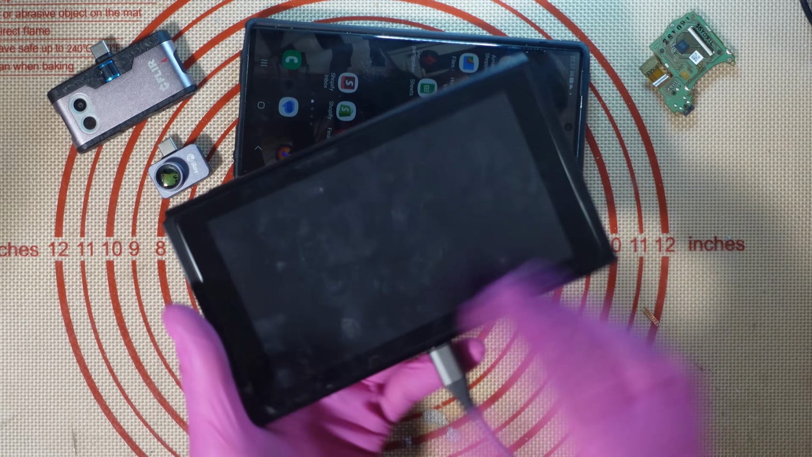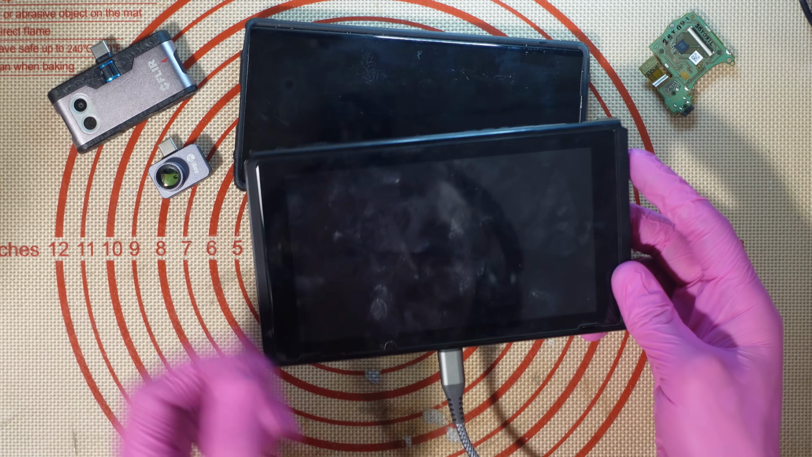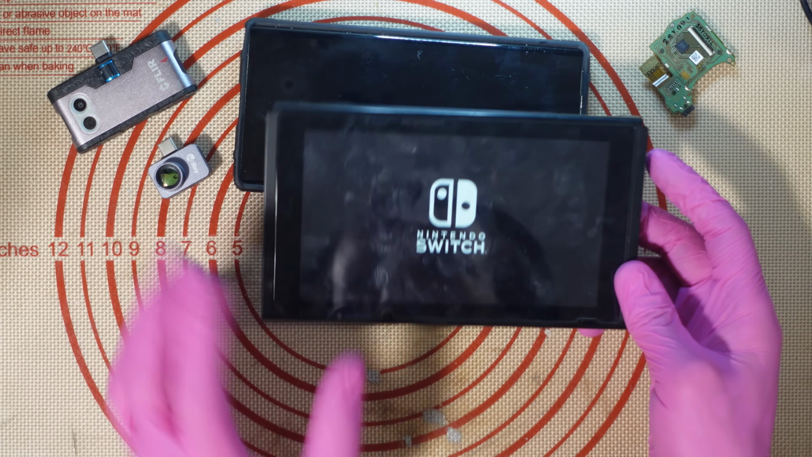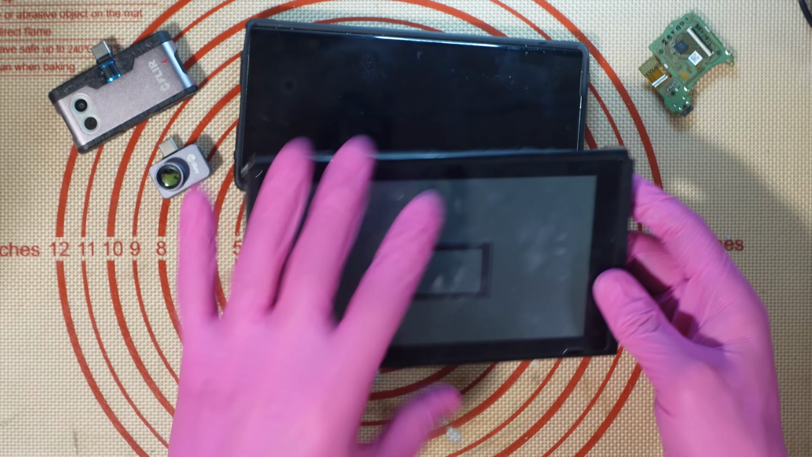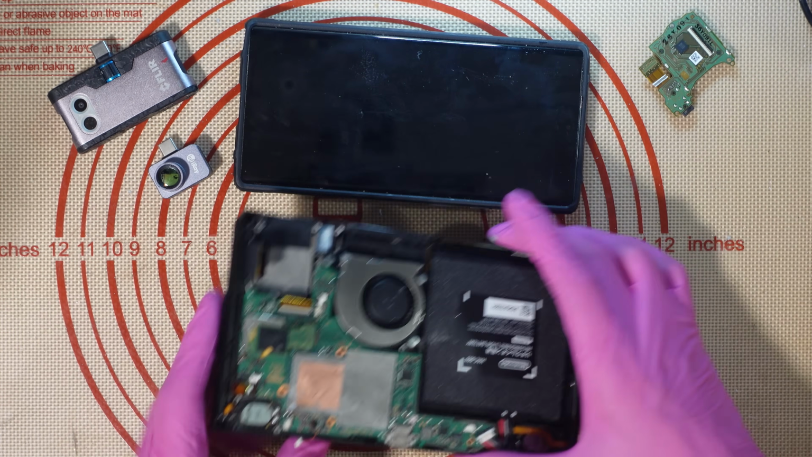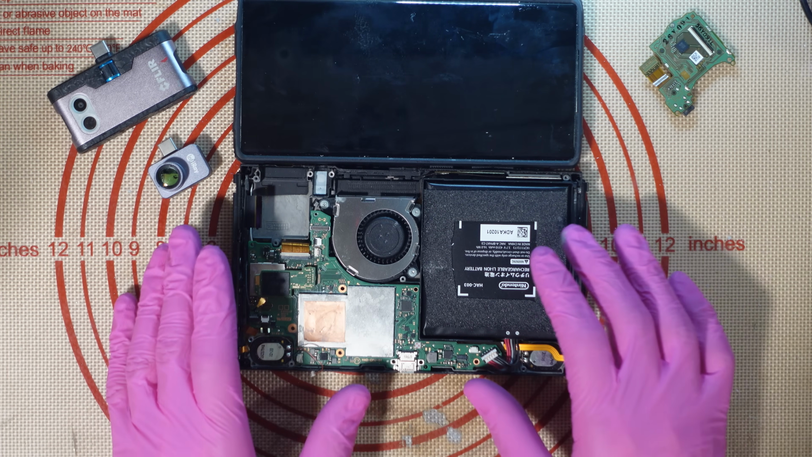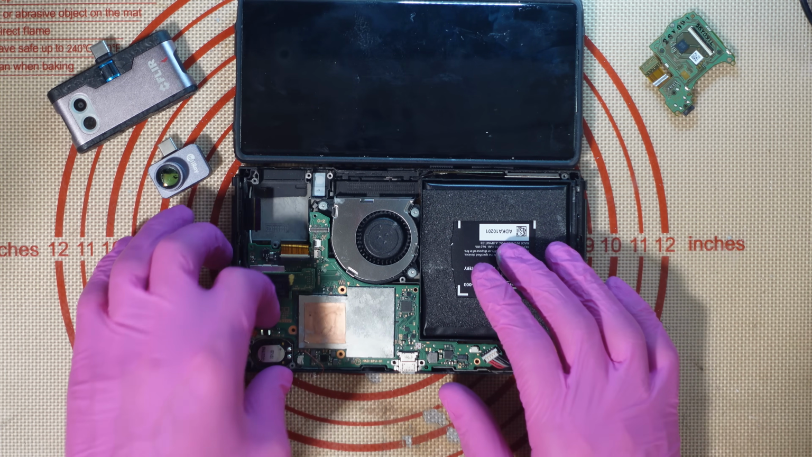Not that that's absolutely necessary for this video, but there you go. You can see we've got a full battery and this will boot up now and turn on. So the reason I use the charger is because I don't have the power ribbon plugged in. But yeah, that is working absolutely fine. And the reason that I wanted to do that was because I need this console booted up in order to be able to show you the thermal cameras.